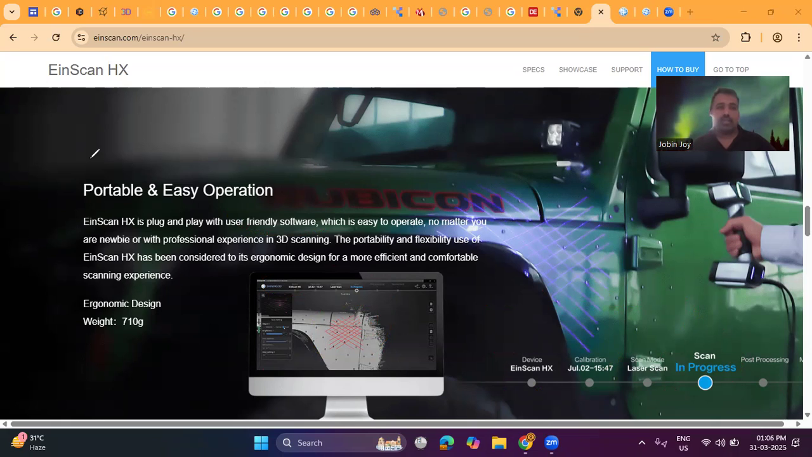So as I already mentioned, this is a very ergonomic design, and the weight of this scanner is only 710 gram.